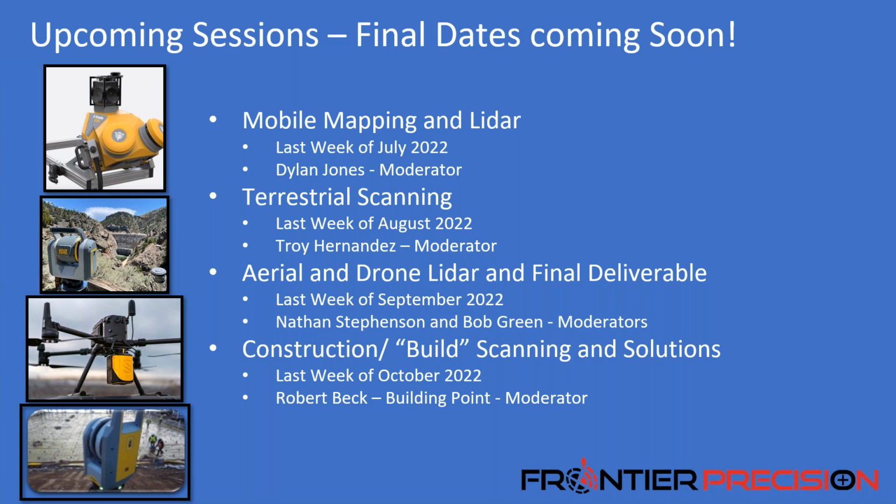Yeah, so we couldn't have one hour and go through all the details of all this technology. So we've decided to break it down into various sessions, separated by a month. Dylan will hit up mobile mapping and LIDAR with a lot more examples. Also, the differences between the hardware, differences between the software that we can use, and then hopefully getting this into a product such as Trimble Business Center to help create a final deliverable.